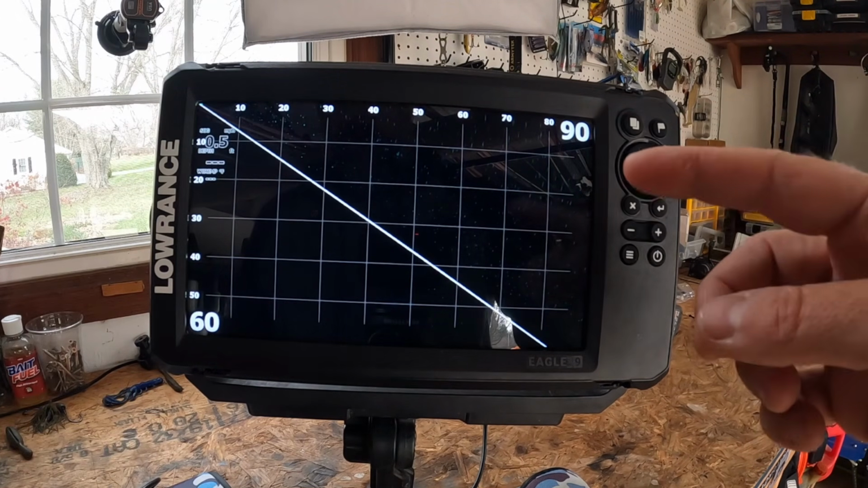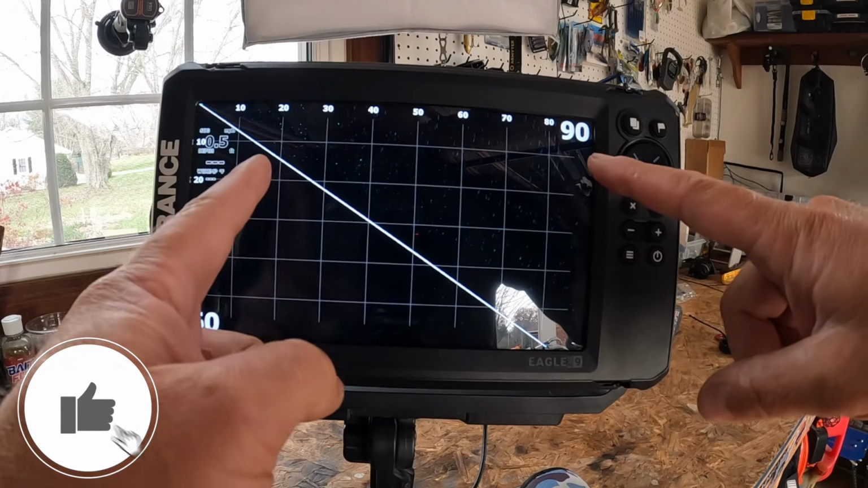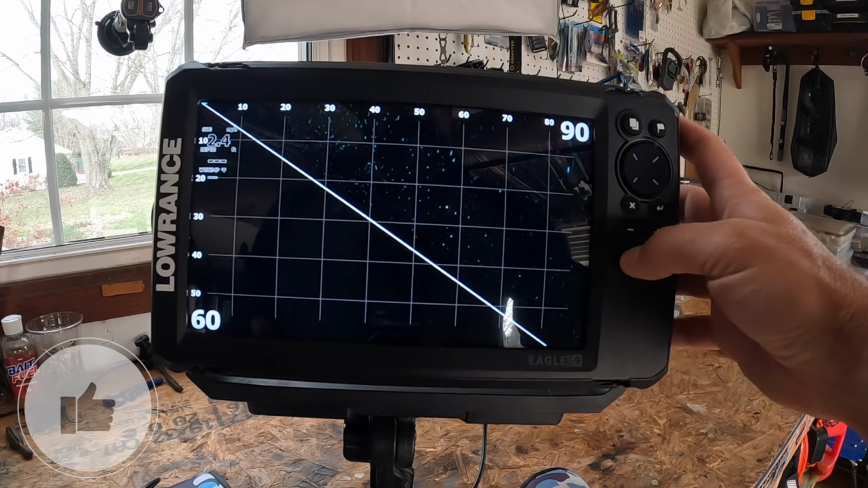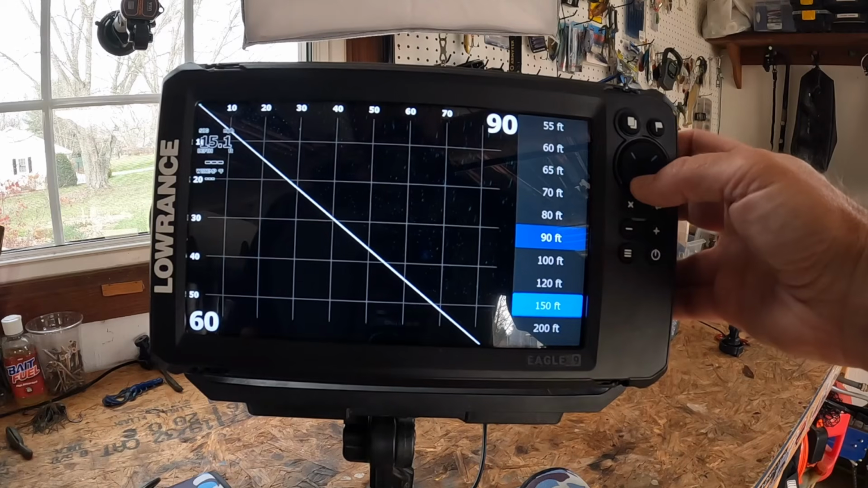And so some of the things that you can do here is utilize your forward range and depth range. So your forward range out here is going to be your casting zone, right? That's what I want you to think about. And you can change that casting zone by hitting your settings, going down, forward range, and you can change this to 100 feet, 120, 150, 200.